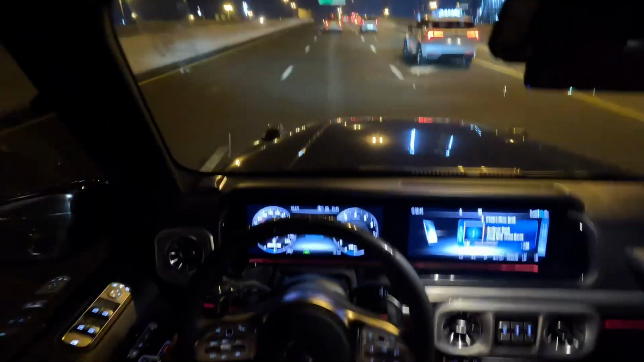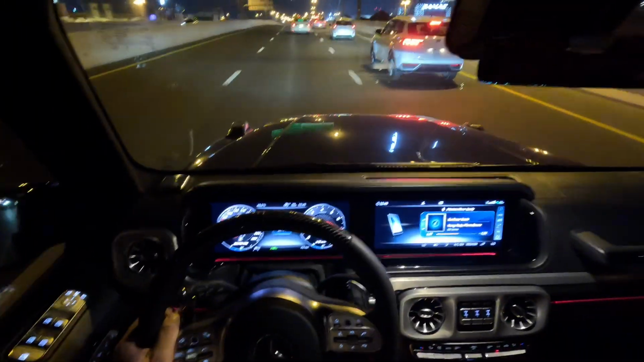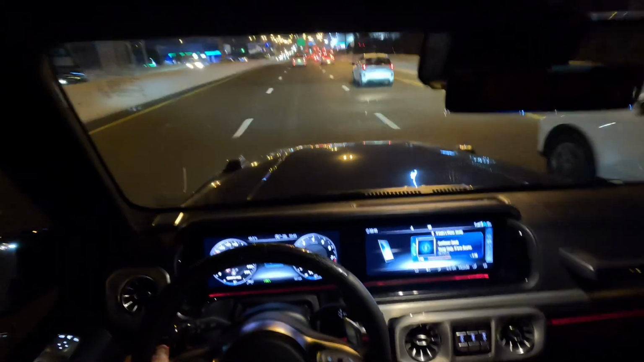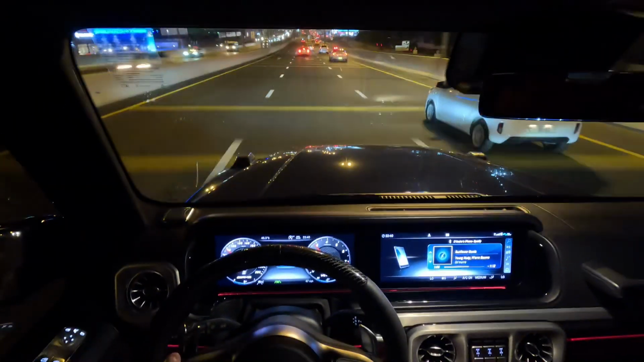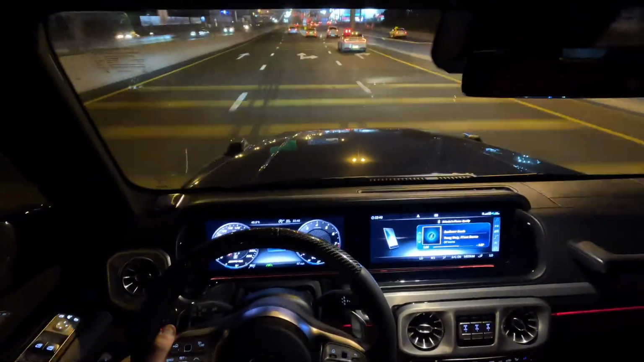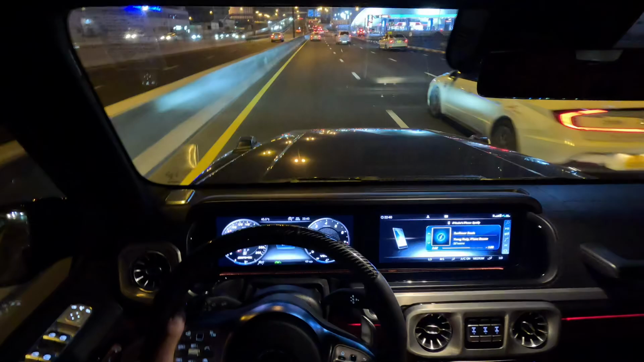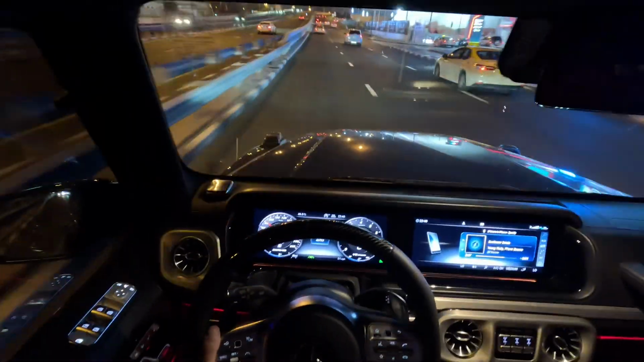Okay, and I think we want to take Sheikh Zayed Road. I'm starting to learn a little bit, guys. The road names here are so difficult, it's not as easy as in the United States. Obviously, I'm coming from Miami. Okay, and I remember this one. You guys remember we got lost the other day in one of the cars, but I remember this one. We're not getting lost this time.